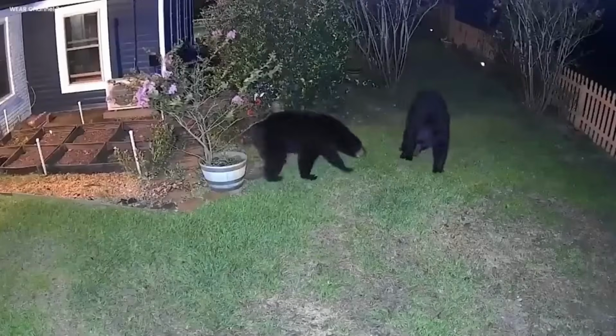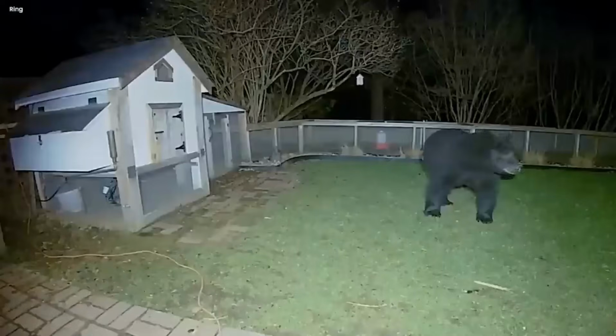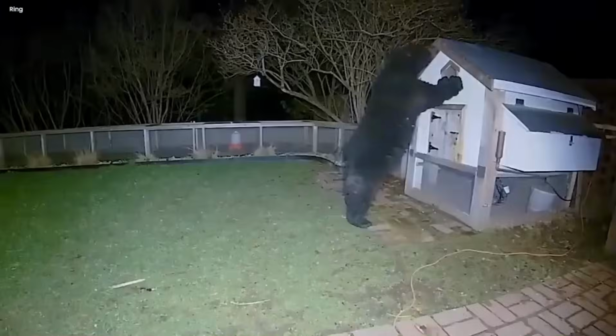2 black bears. In the quiet town of Bell Acres Borough, a pair of black bears caused quite a ruckus. The security camera captured their antics as they sneaked into the area and found themselves a tasty treat: a chicken.